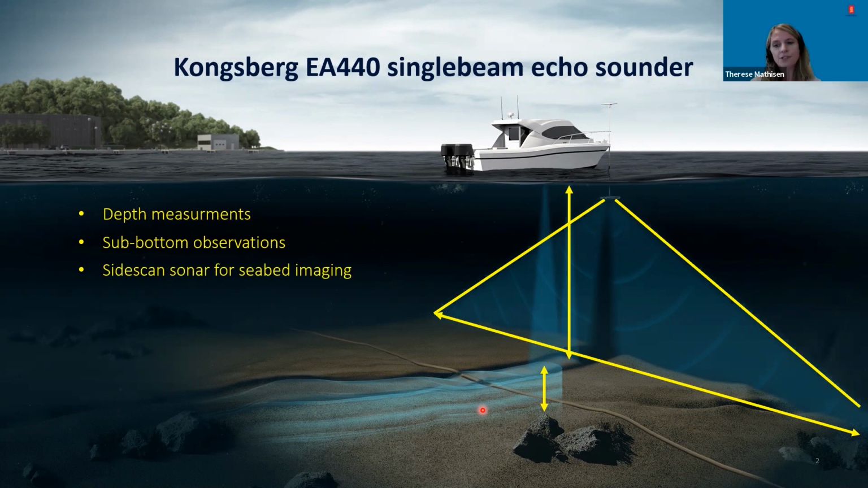The EA440 is for use in shallow to medium water depths, meaning from 1 to 3,000 meters. For deeper waters, down to full ocean depths, the Kongsberg system is the EA640. It is very similar, but allows for lower frequencies and higher power.